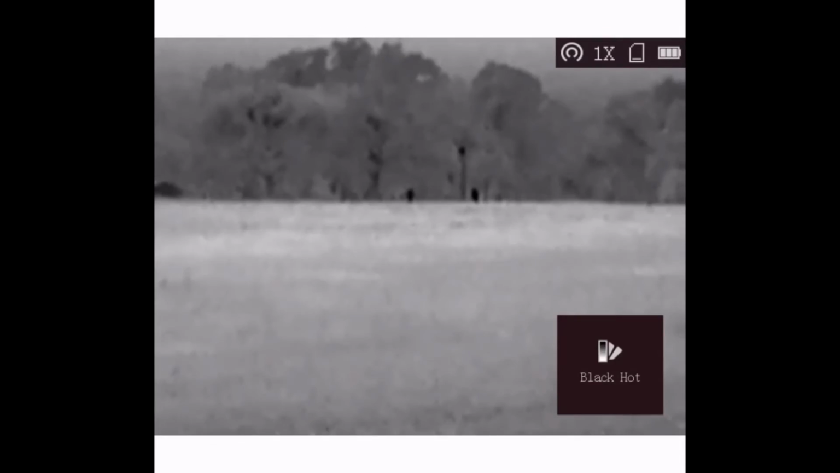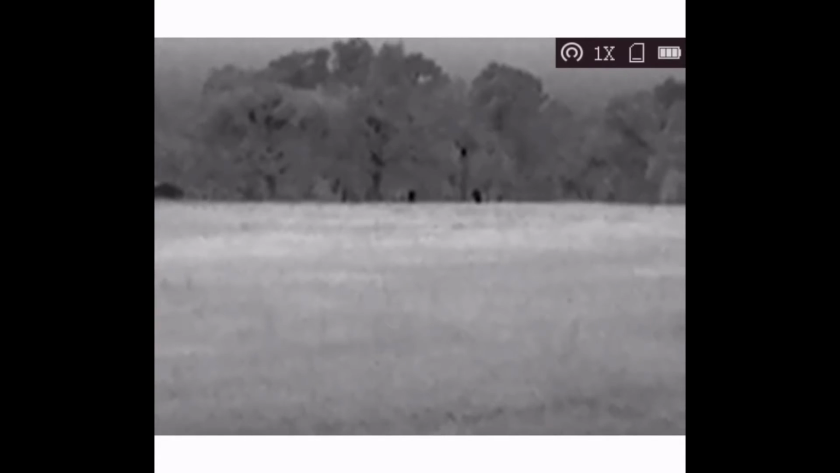But there's the two horses. They're not really broadside. They're basically either facing me or with their butt to me. I don't know exactly. But that is 200 yards. That was white hot. Now this is black hot. You can definitely see there's two strong heat signatures there. And if you look above the right horse, that's actually a power pole with a pot on top, and it's hot as well. And then that was 2x zoom, and this is 4x zoom, and that's back to 1x zoom.